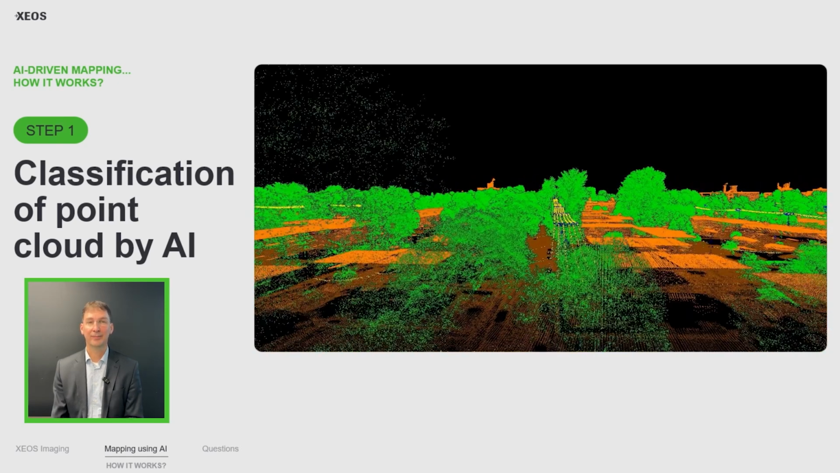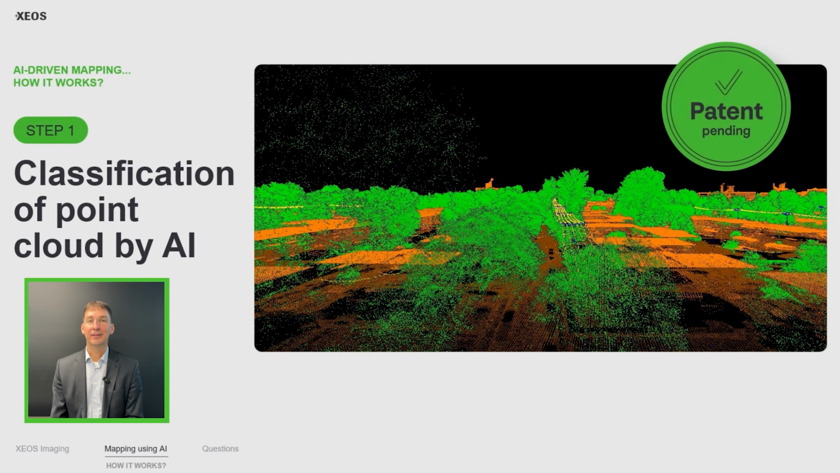So how does artificial intelligence work? How do we do that? There are three simple steps. The first step is to classify the raw Lidar point cloud by artificial intelligence. So we have developed in-house with our team an AI model to classify the point cloud.